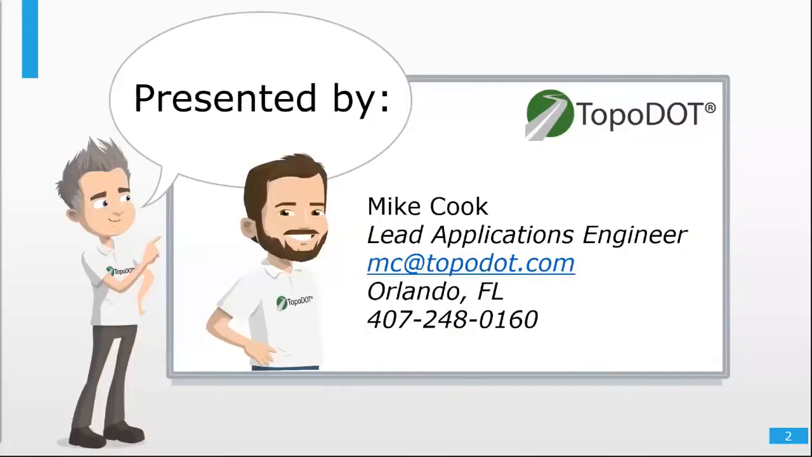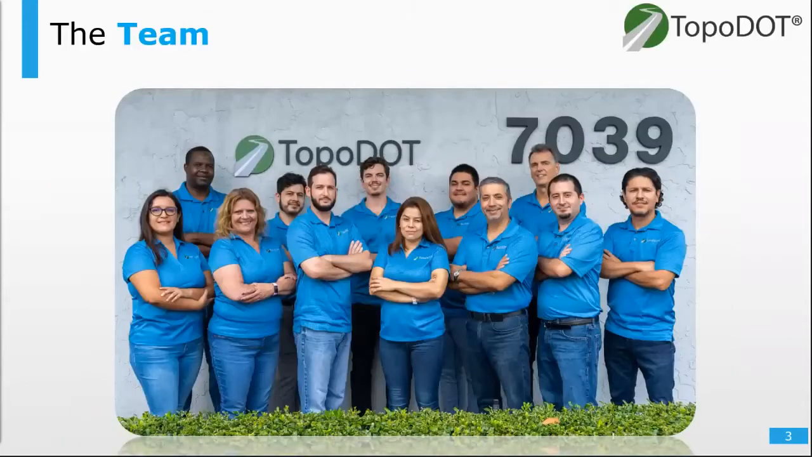So let's get started. I'm Mike Cook. I'm the lead applications engineer over at Topodot. I've been here for 10 plus years, and I work with the support, development, and sales teams. And that means I'm not alone. So we have a dedicated team based out of sunny Orlando, Florida, to help support the Topodot community. We're a software development company, but we also provide training, support, and consulting services.